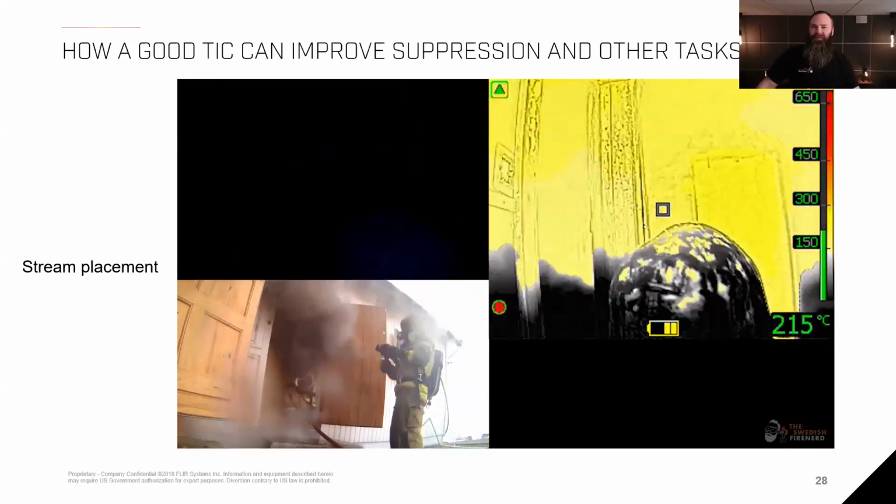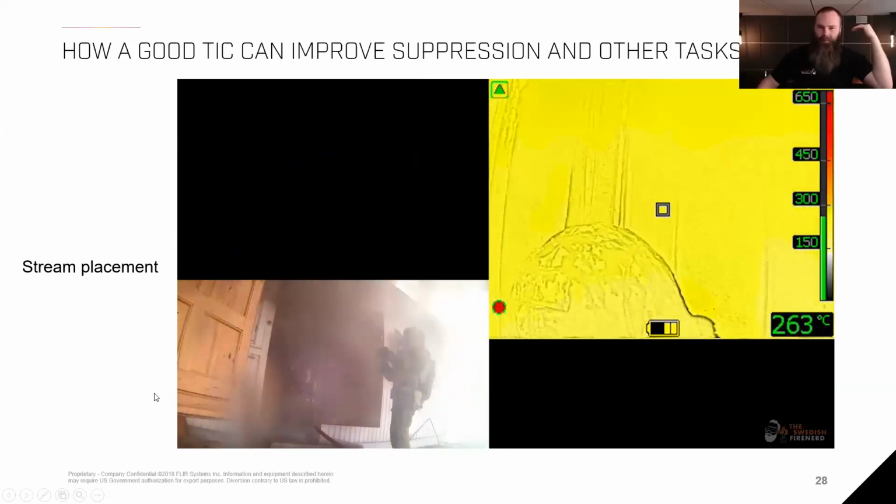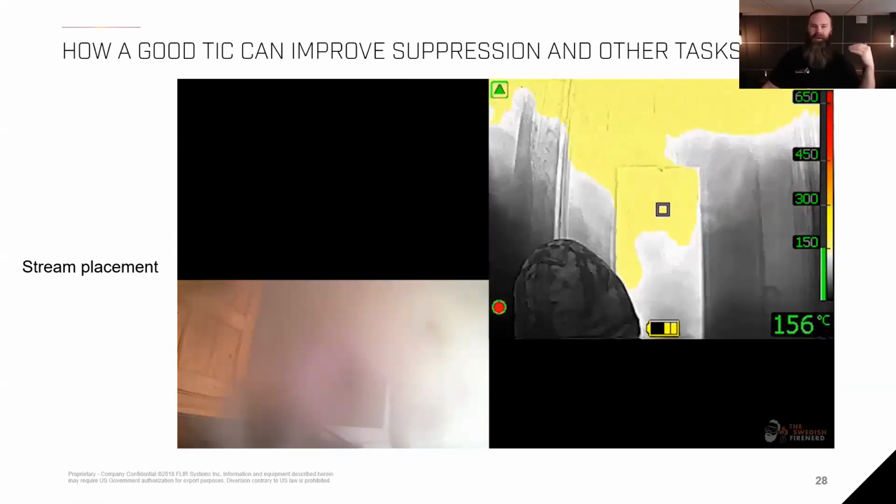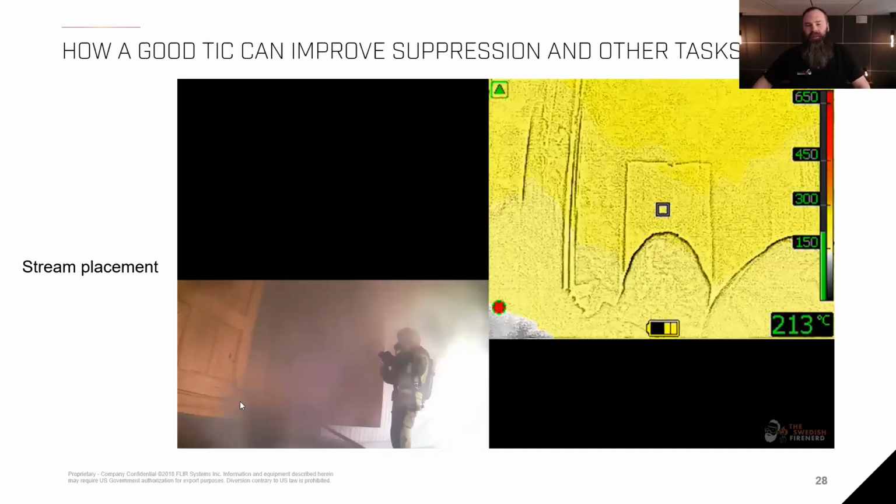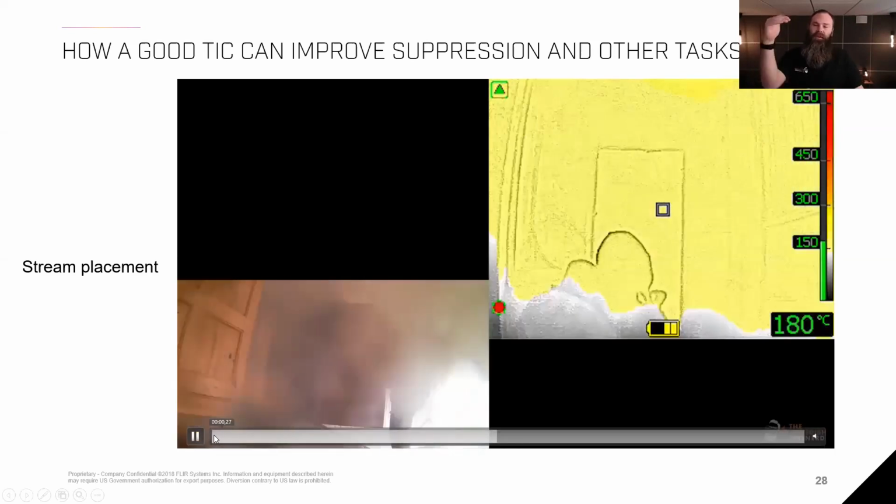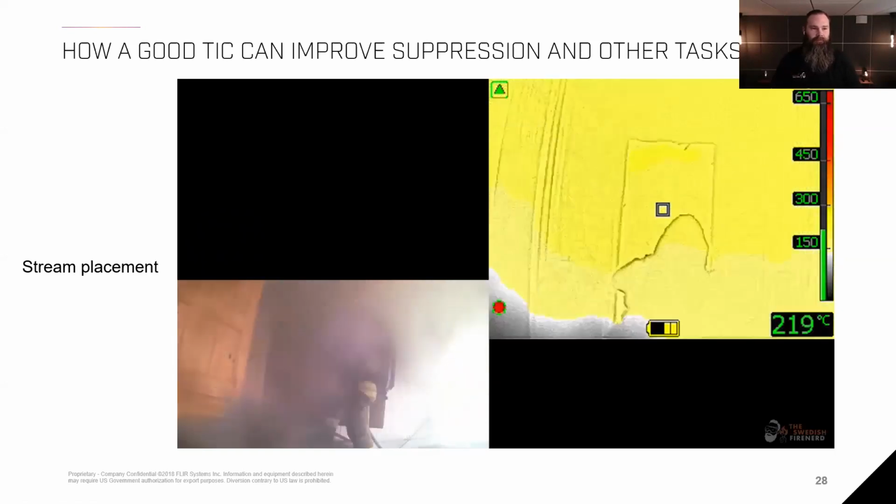But the ability to know roughly what is happening, it's not a thermometer, it's definitely not, but it's an indicator of what's happening with the heat above my head and in front of me. And again, it just adds another layer of how I can, as an educator, show something, and as a firefighter, be effective at doing what I'm supposed to do, in this case, fire suppression.